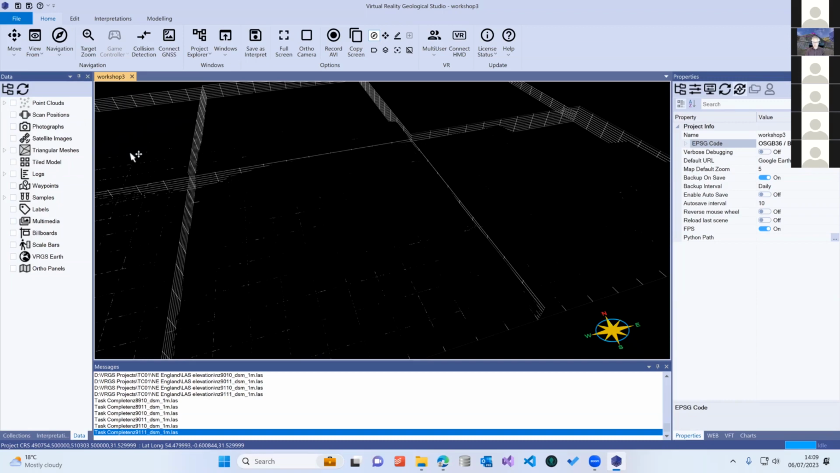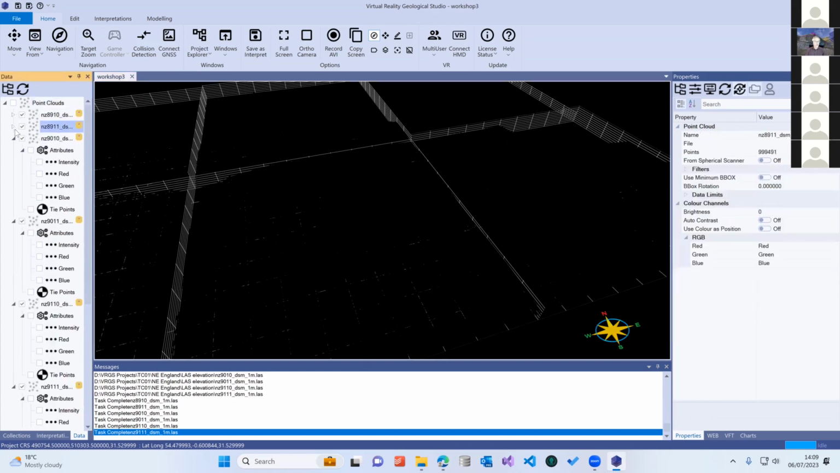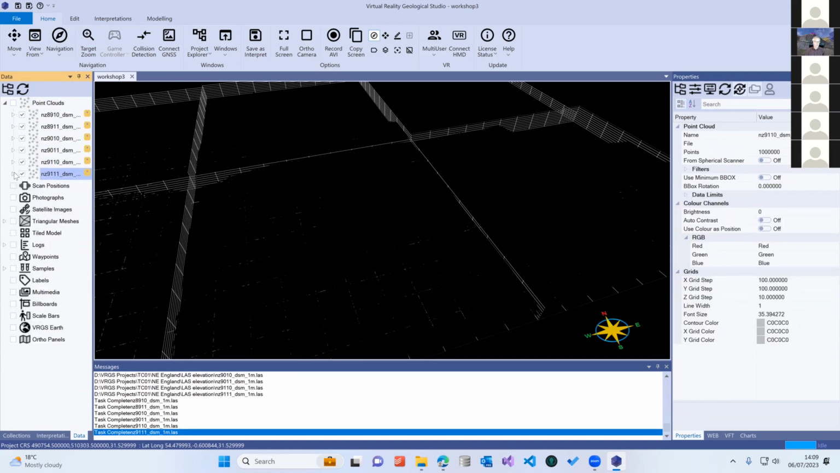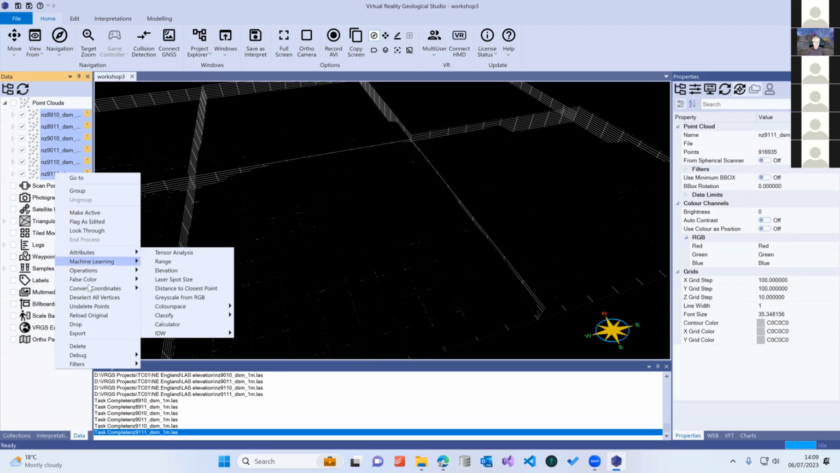That's because these LAS files didn't have any color information associated with them. So we need to define some color information. We can do it very easily. By default, it opens up the subfolders for the point clouds, but just close them down. And we can select them all by holding down the Shift key to select multiple. Then I do in here, it is false color elevation.